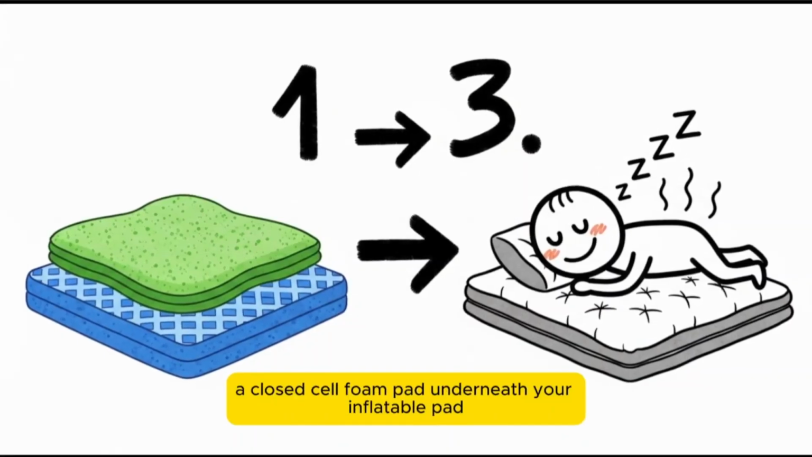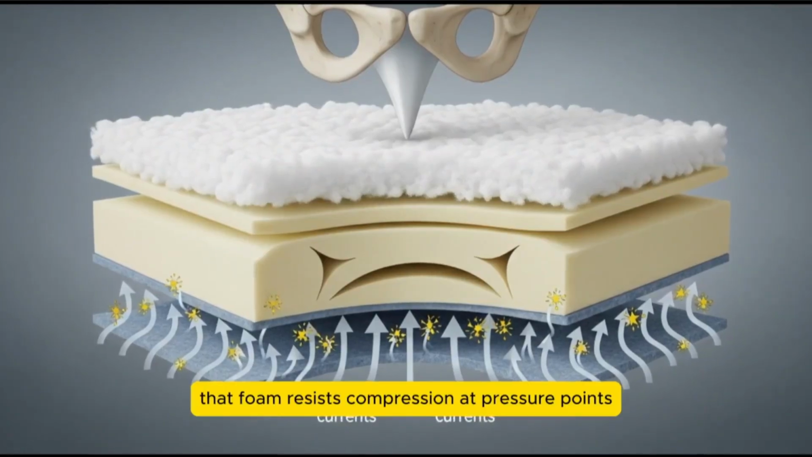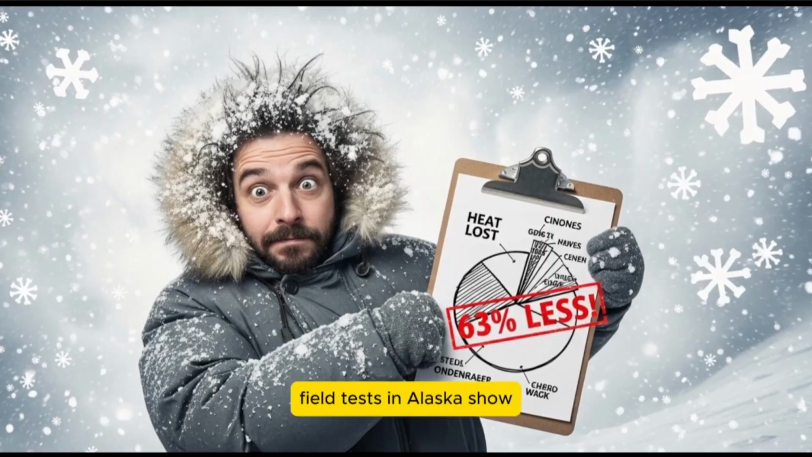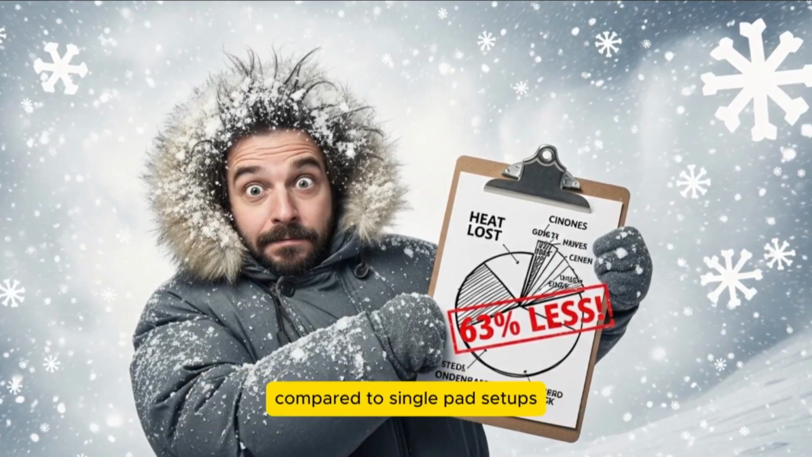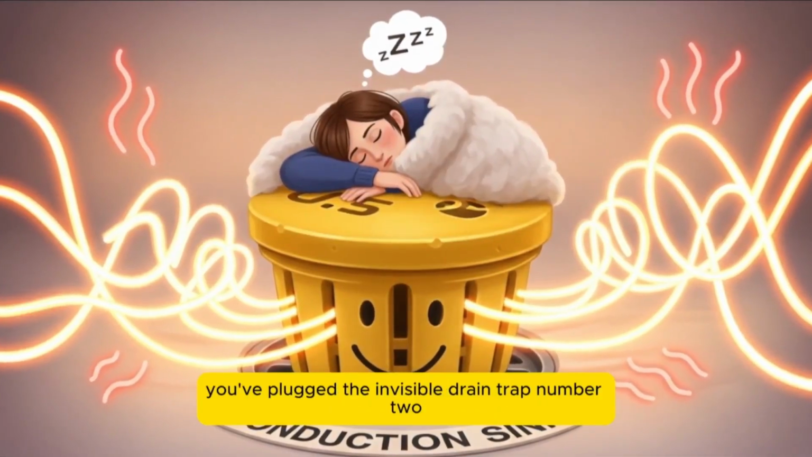Place a closed-cell foam pad underneath your inflatable pad, not on top. That foam resists compression at pressure points while the air gap beneath it blocks ground convection currents. Field tests in Alaska show this hybrid system reduces conductive heat loss by 63% compared to single-pad setups. You haven't added warmth, you've plugged the invisible drain.